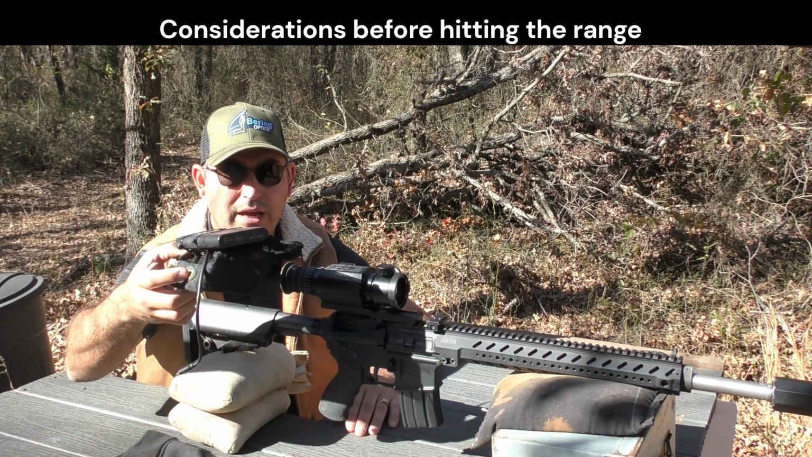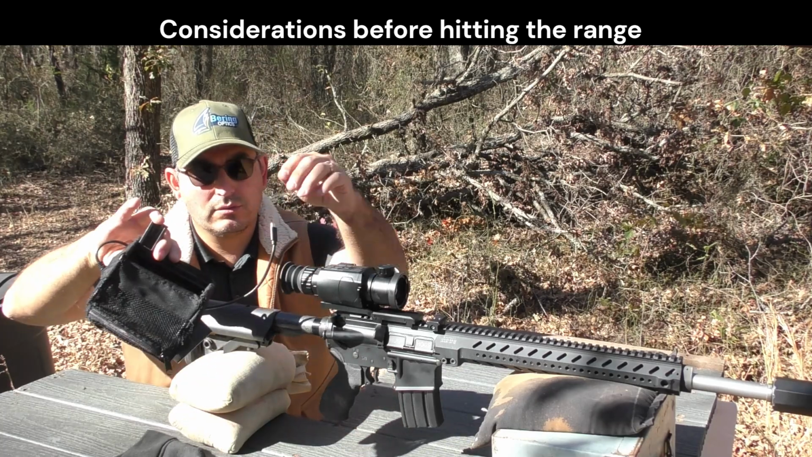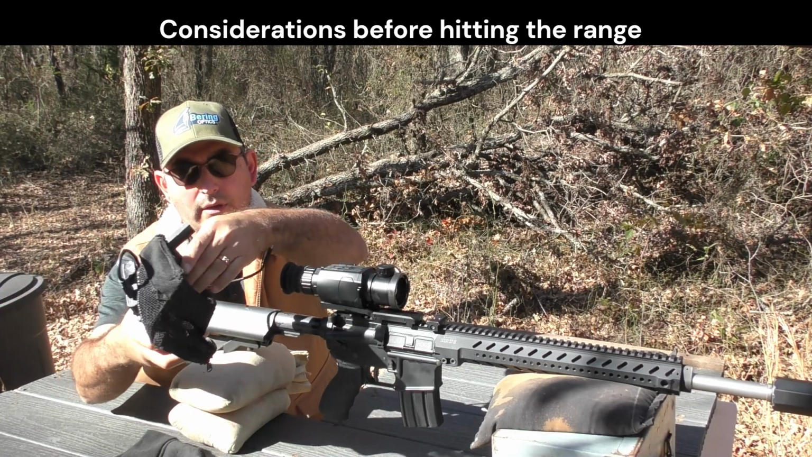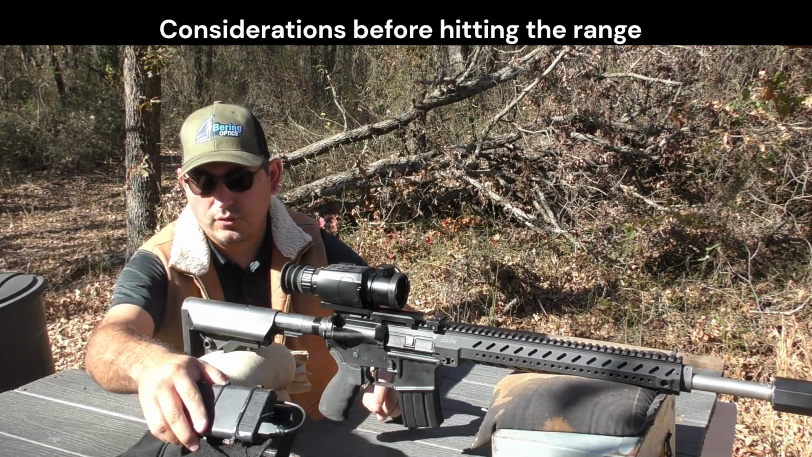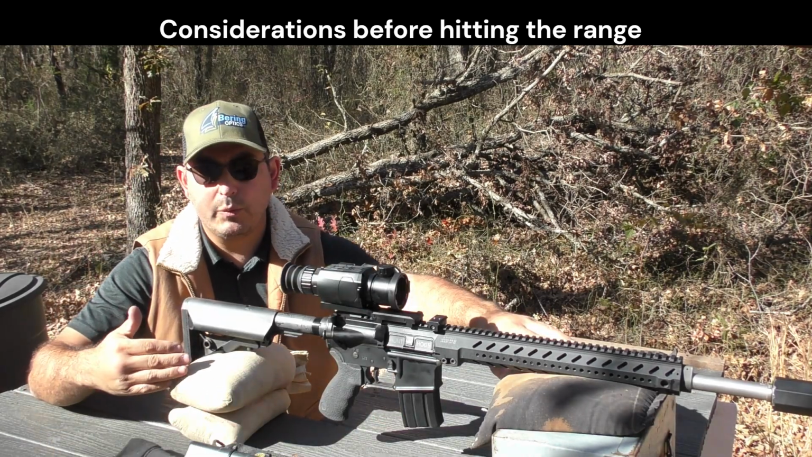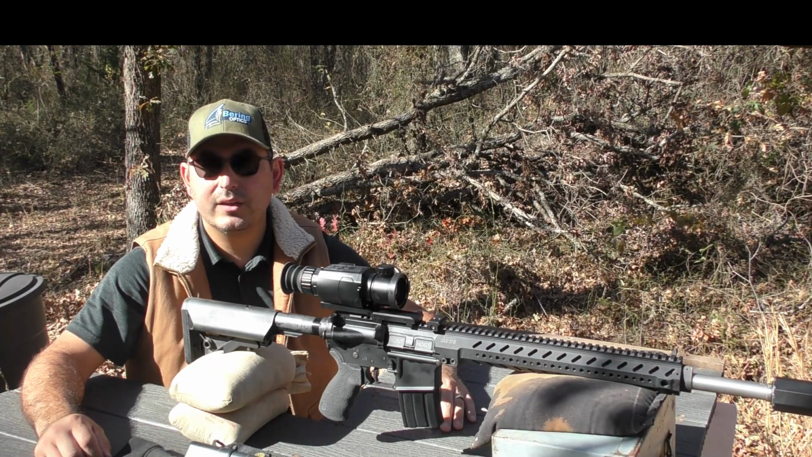I'll also be applying external battery pack and a brass catcher. So this connects right up here and connects with USB-C. So if you see this in the video, that's what that is. And double bagged front and back, suppressed, and just ready to hit the range, so let's do it.